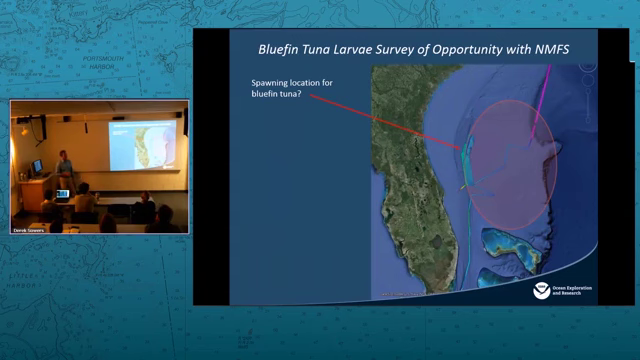Another example of a survey of opportunity that we did with this cruise, in addition to our core mission of mapping, and in this case this was just a mapping cruise, so we're asking folks what else would be of interest to other parts of NOAA that we could accomplish during the cruise. There was a visiting scientist from the Northeast Fisheries Science Center who came with us, and he was looking for documentation to see if bluefin tuna were spawning on the Blake Plateau. They're known to spawn in the Gulf, but the Gulf Stream's obviously moving around and coming through here.